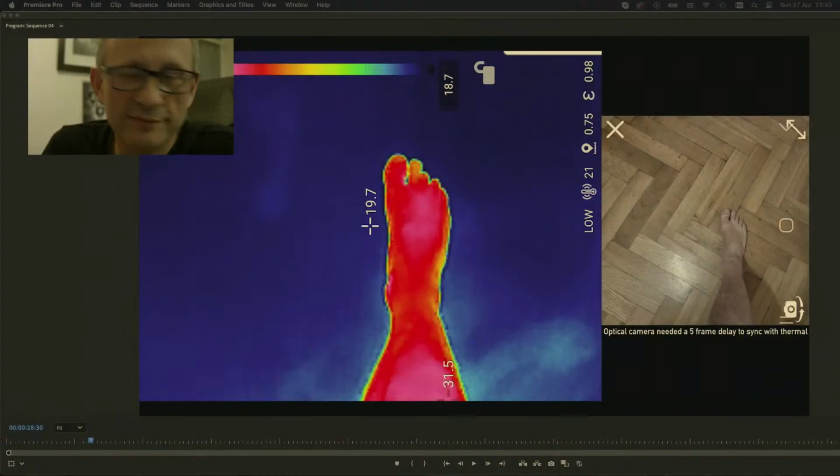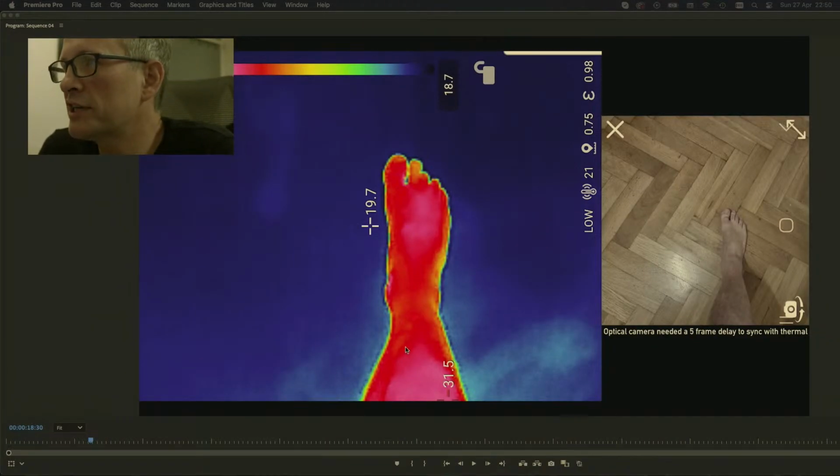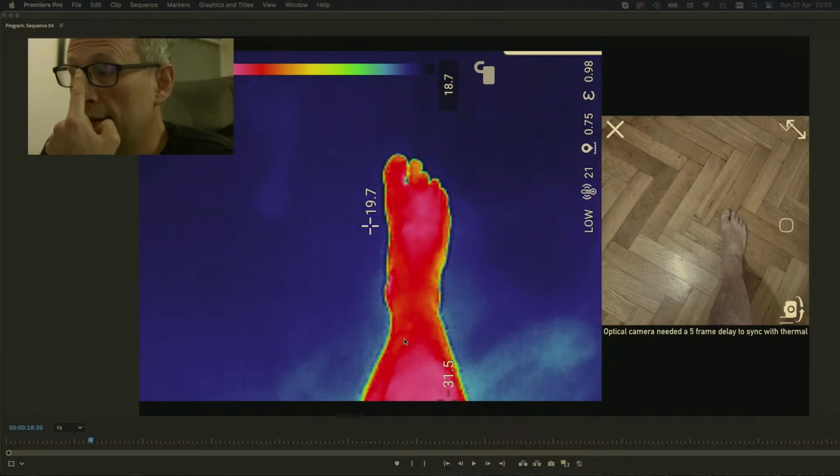Just first up, because it's a bit of fun, this was my solving the syncing problem and getting 25 frames per second out of the thermal imaging camera. The thermal imaging camera is on the left, and it's auto scaling actually. It can go up to 550 degrees, I think.